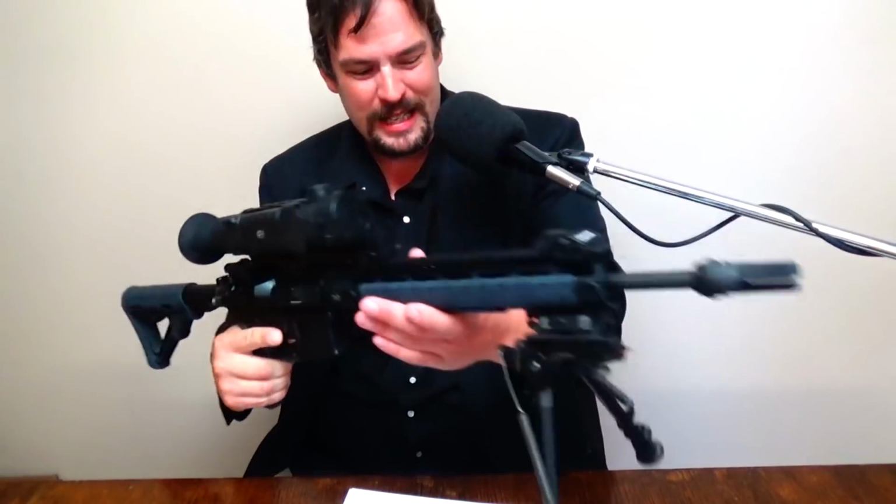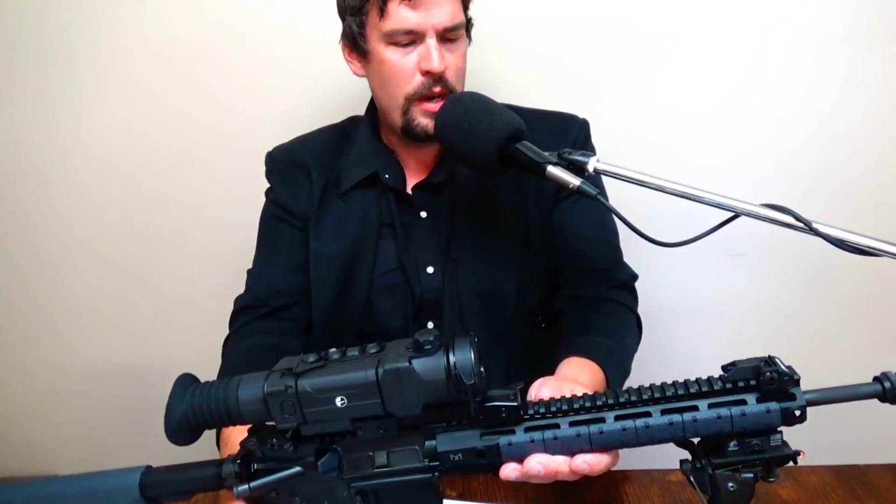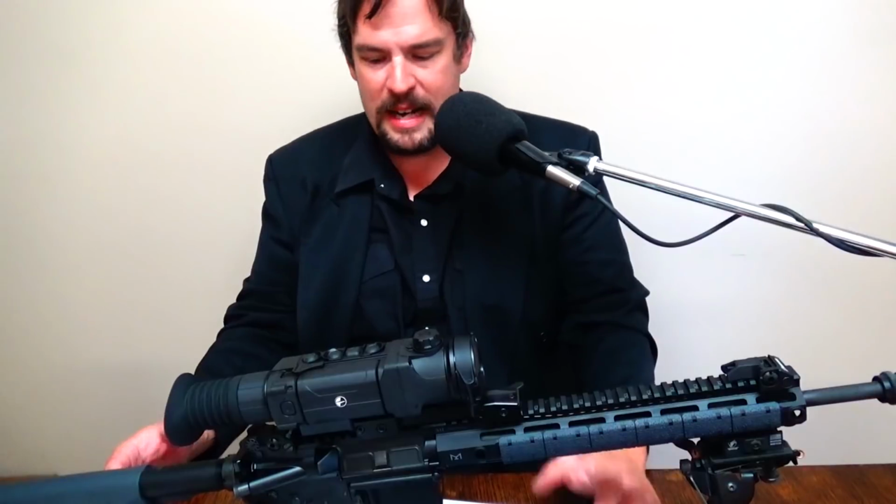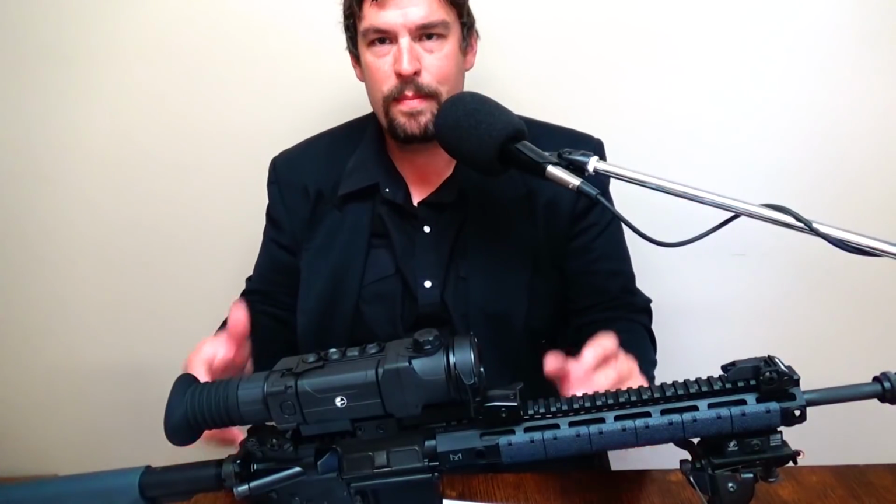And when I took this rifle out of the box, it's like stupidly light. It's like a toy. It's like styrofoam. Even with the bipod on there, the AAC muzzle device, and this thermal on here, it's like really lightweight. So that's exactly what I wanted to happen, because when you start putting tackle on these rifles, they can get cumbersome.